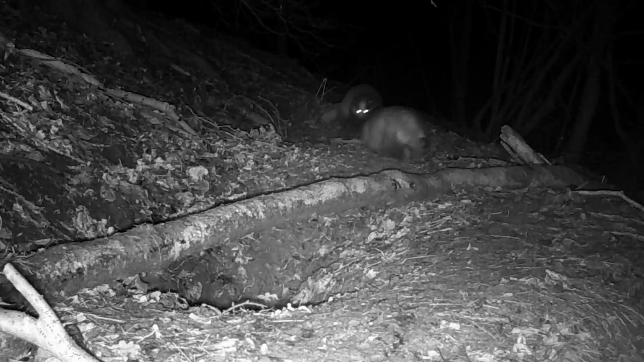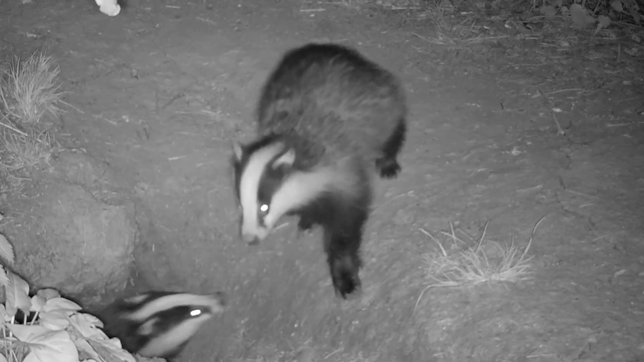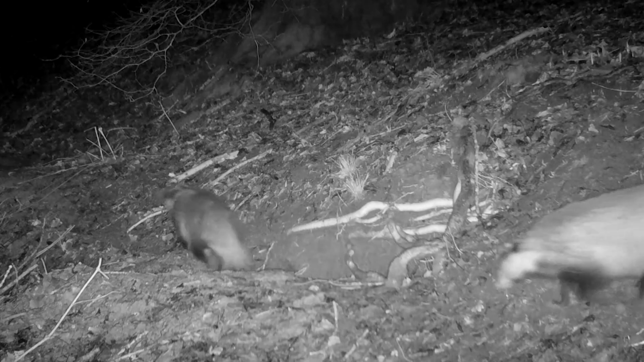Now the family arrives and immediately we have an argument. No one really knows what this is about. Maybe someone stole someone else's worm, or someone didn't clean the latrine properly. Badger domestic life is basically EastEnders, but in a tunnel. There's a lot of shuffling, squabbling, and passive-aggressive stares. Classic British family behaviour.